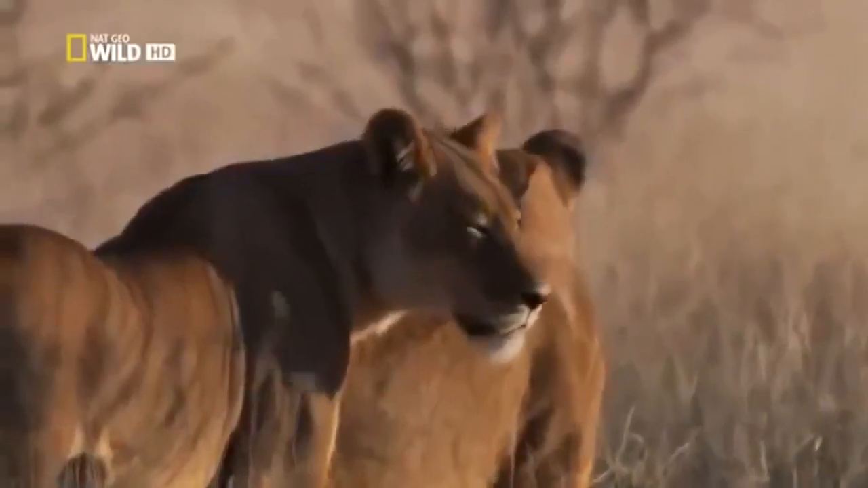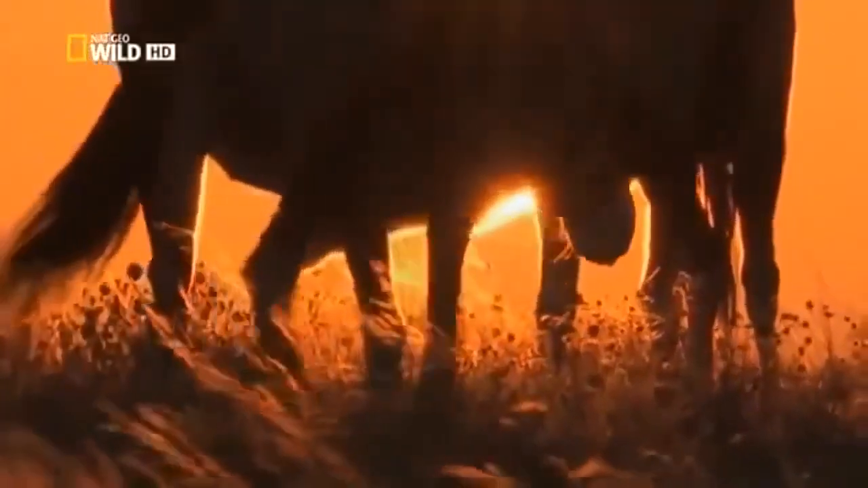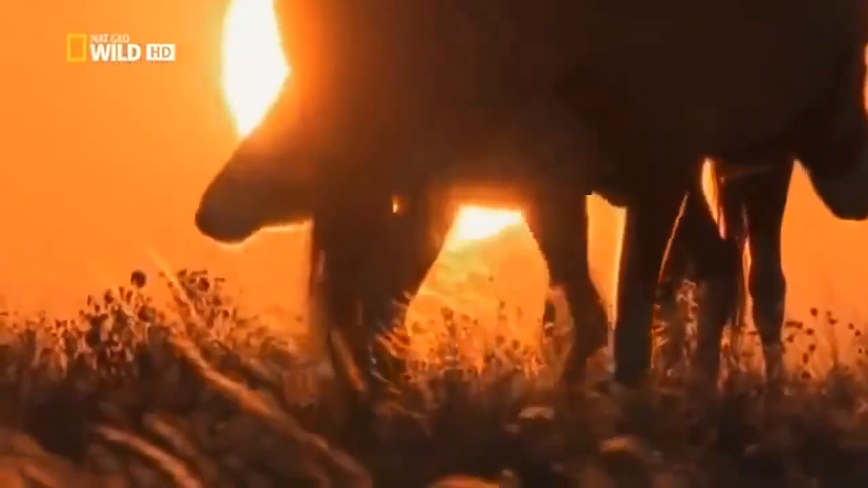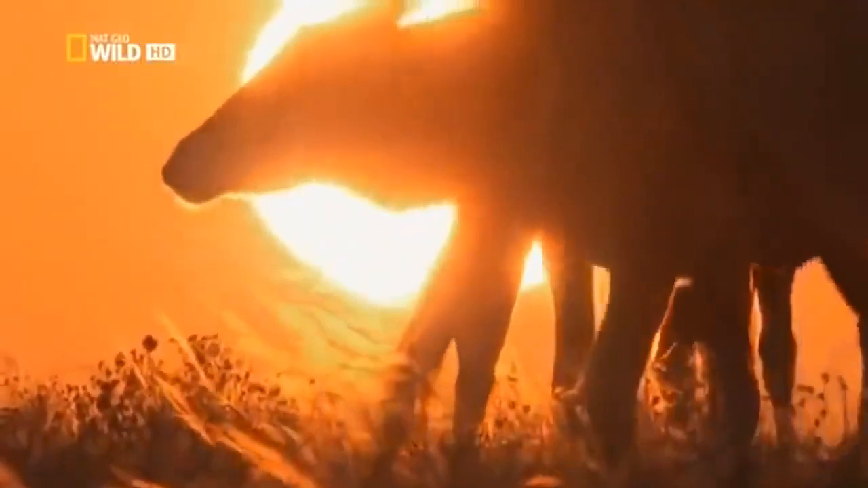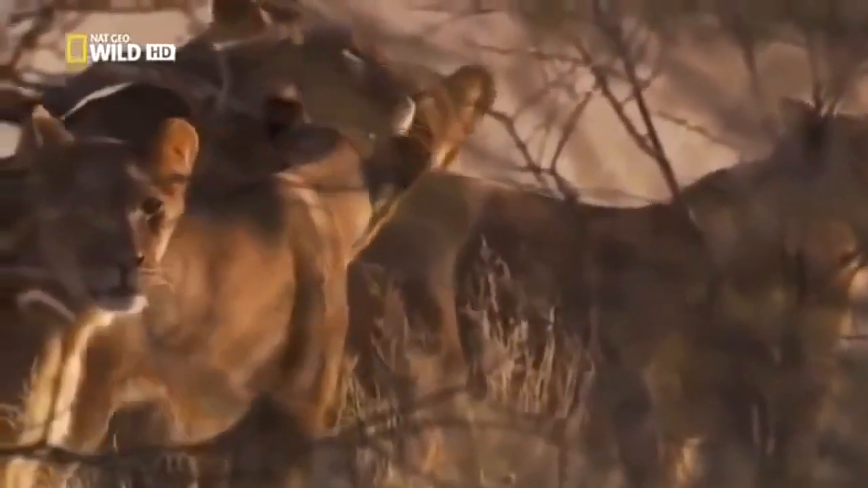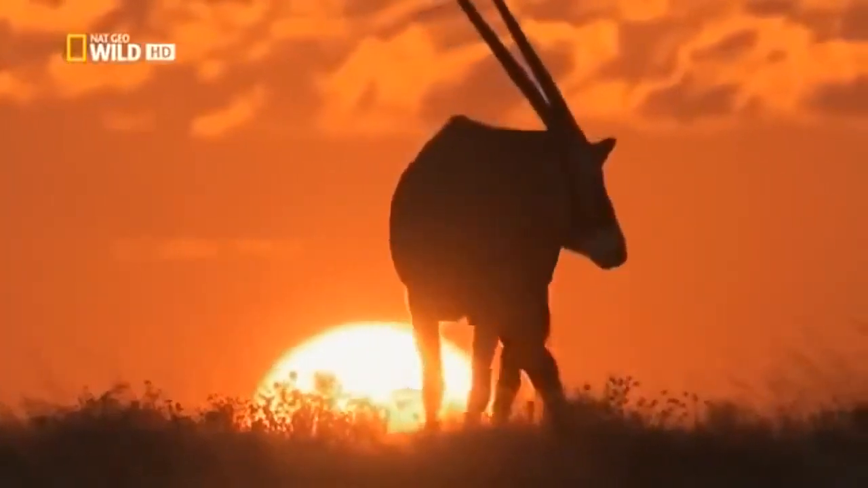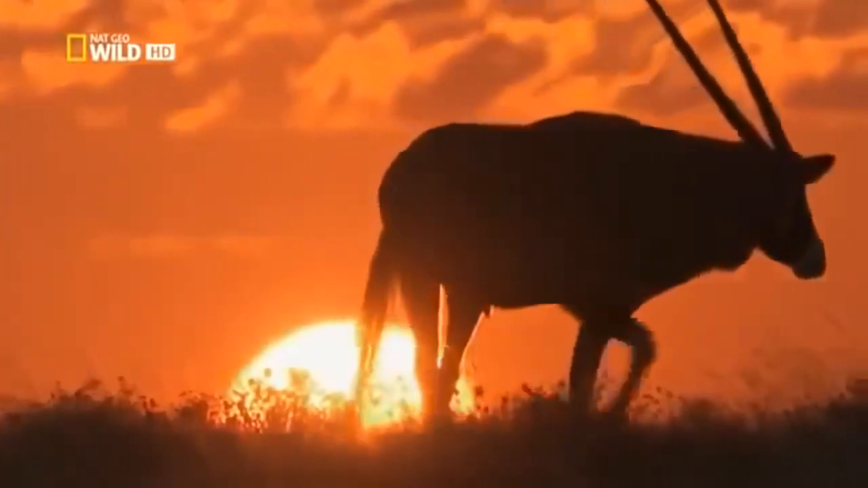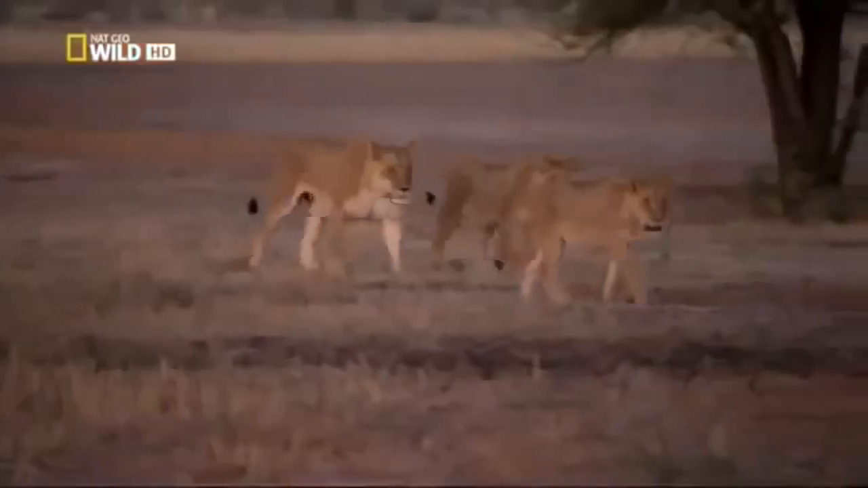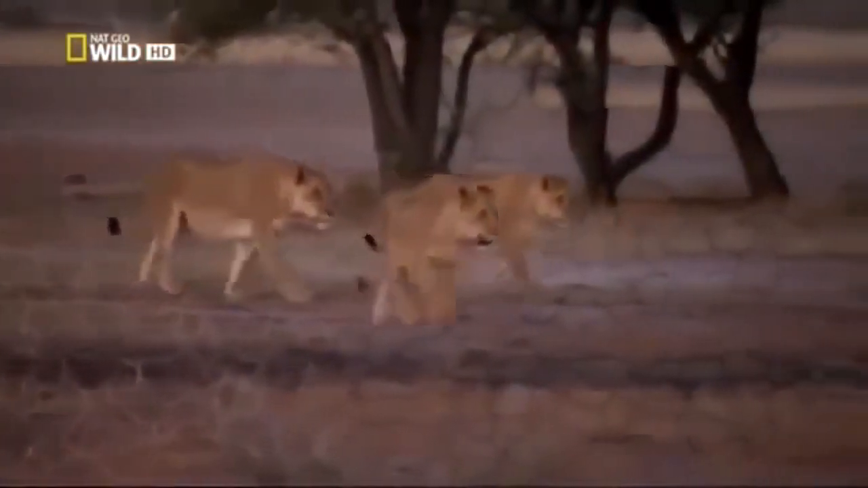As the sun sets, Mom gets up and prepares for a long walk. The nearest prey could be hours away. Her cubs are 10 months old now, big enough to keep up, and this family has hundreds of square kilometers at their disposal. For the cubs' mother, the night's work is just beginning.